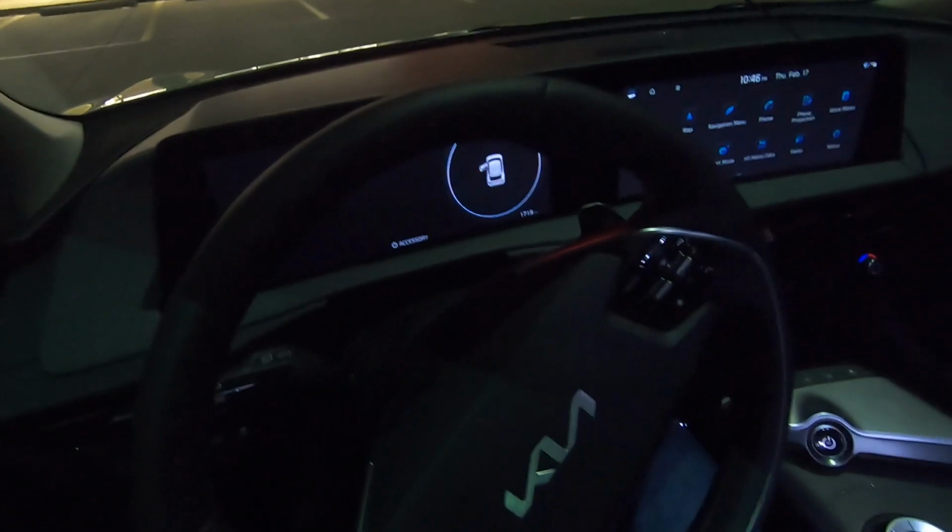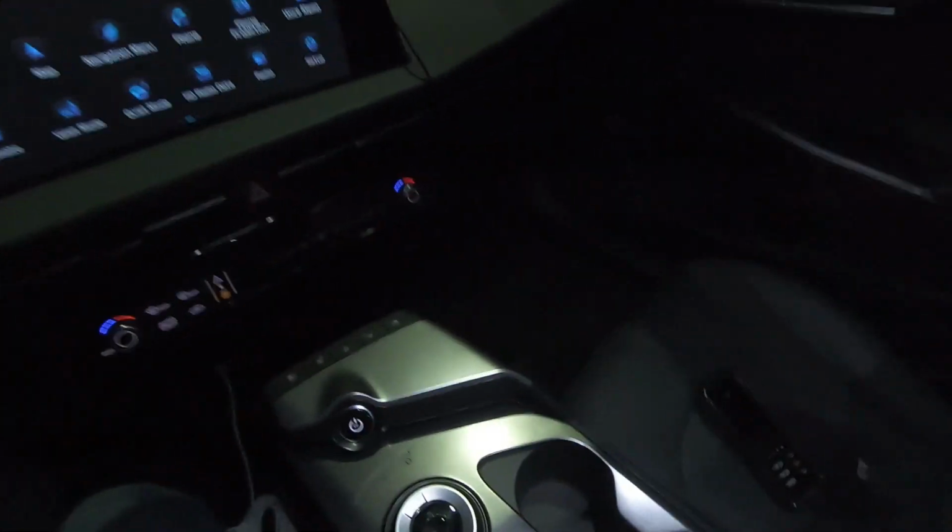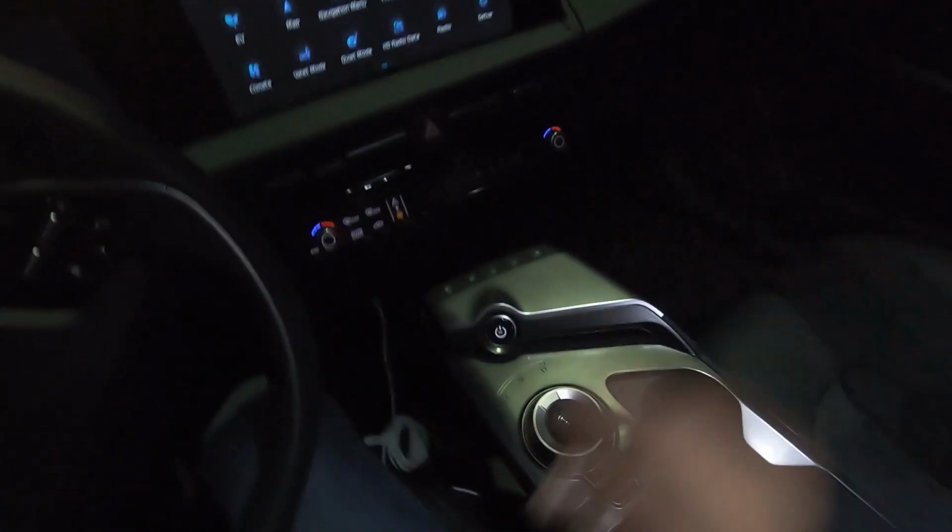Charging infrastructure. Luckily this is an okay area, but this wasn't an okay area. It'd be kind of shady to be just out here at 10:45 at night by yourself at a closed Walgreens. So a lot of work needed in the infrastructure.